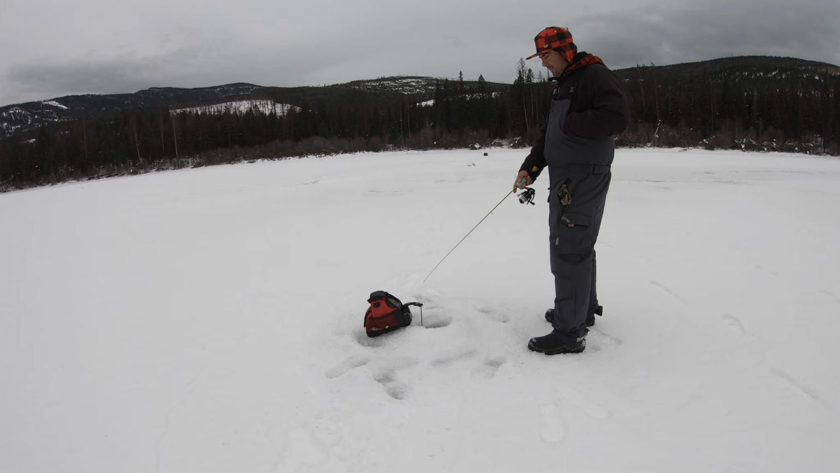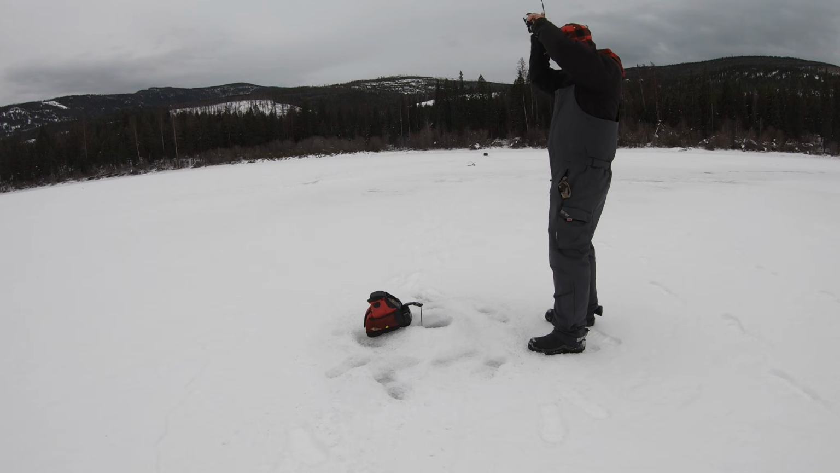That storm is holding off a bit, but might come any minute. The clouds are starting to look heavy, so it might start snowing soon. Yeah, in the distance it kind of looks like it. Here he comes. I got him. I got him.